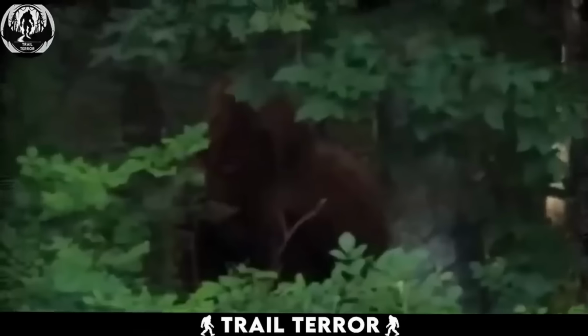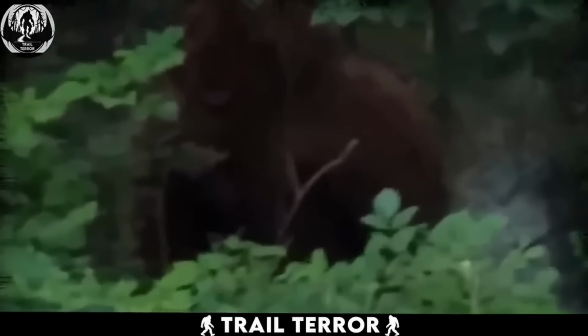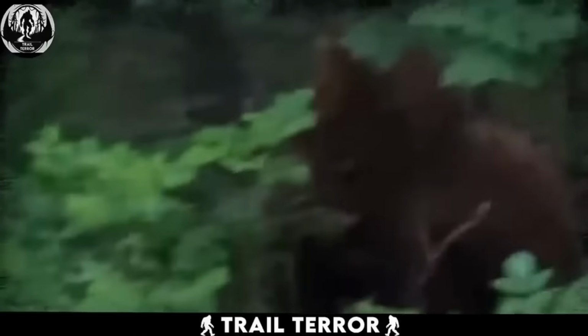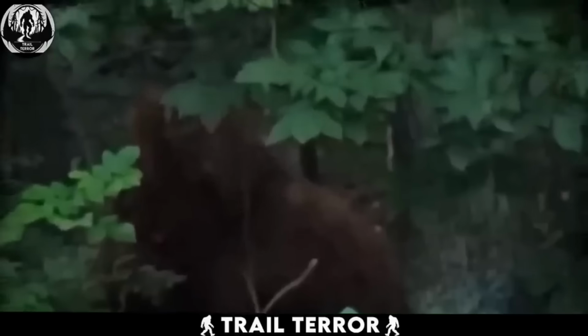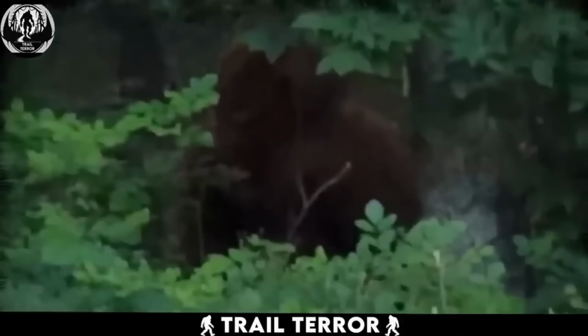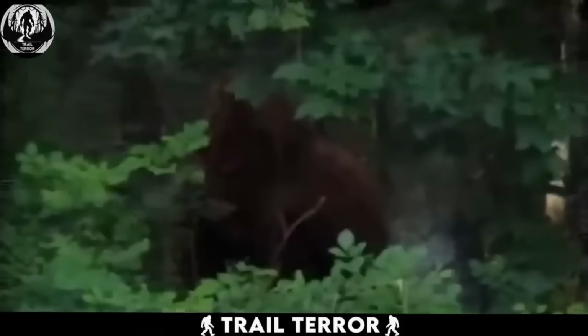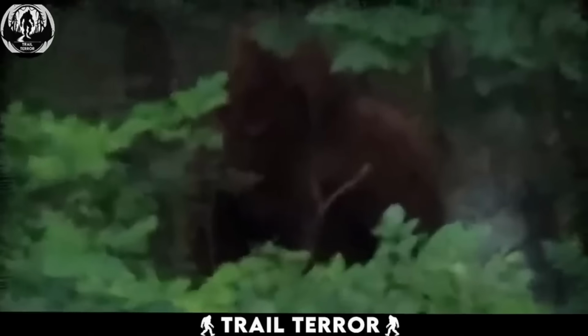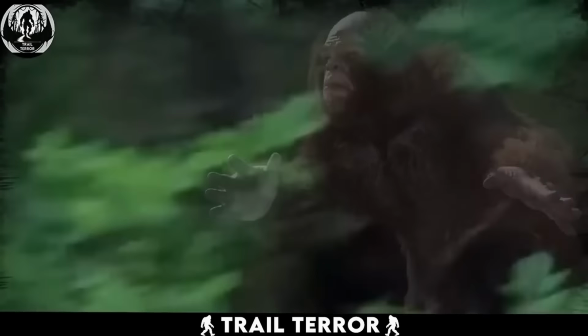This mysterious creature boasted a thick coat of dark brown fur, giving it a massive and humanoid appearance. Its demeanor appeared rugged, and it seemed aware of the camera's presence. After a while, it nonchalantly walked away. Considering all these characteristics, it's reasonable to think that this creature resembles what many of us refer to as Bigfoot.